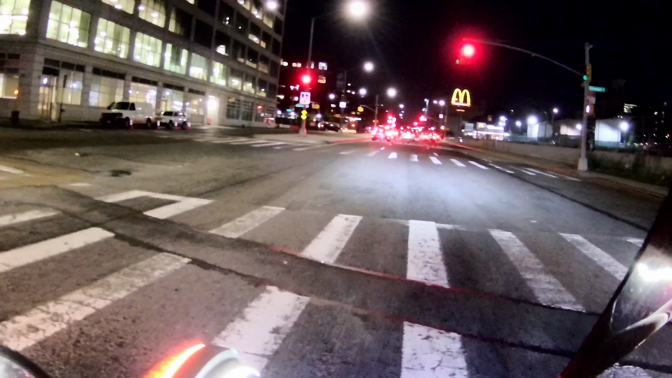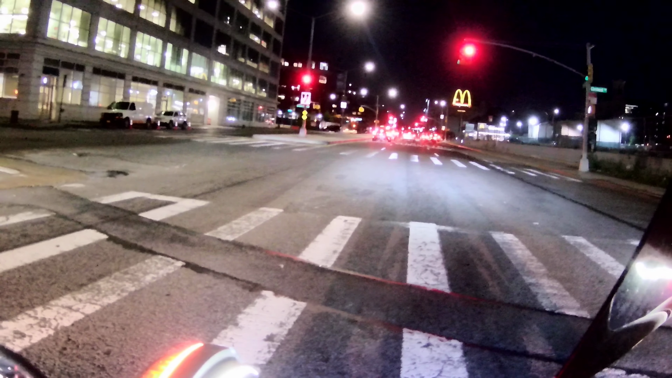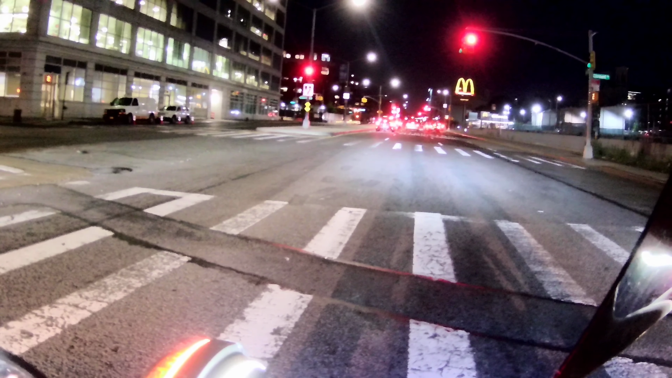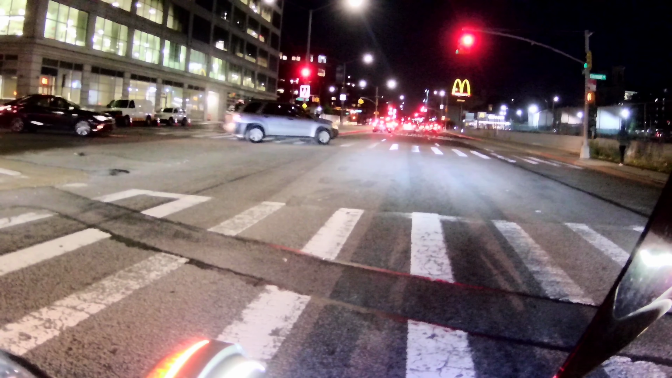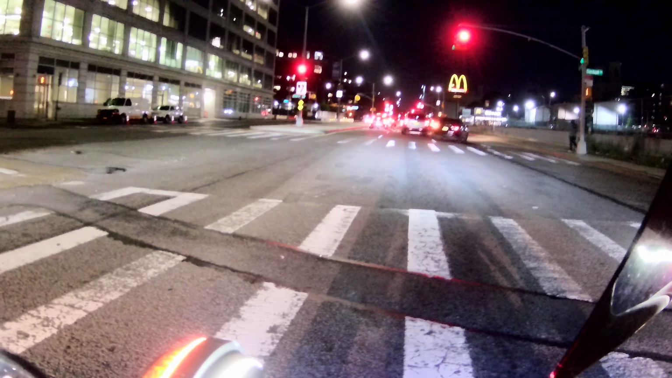Maybe saw that fire truck. That's how it is. You better stop. I mean, he stopped. I guess he didn't want to cross this busy intersection with everybody coming, but it's either stop, hopefully you won't get rear-ended, or try to beat the fire truck.